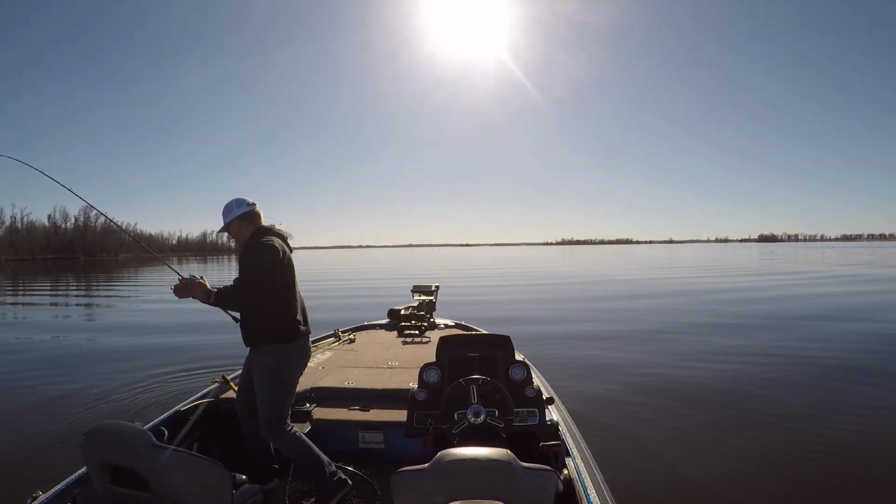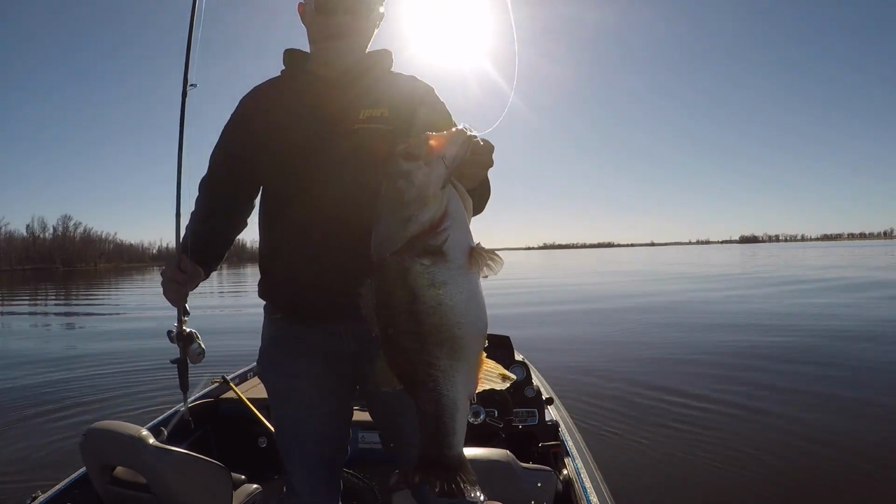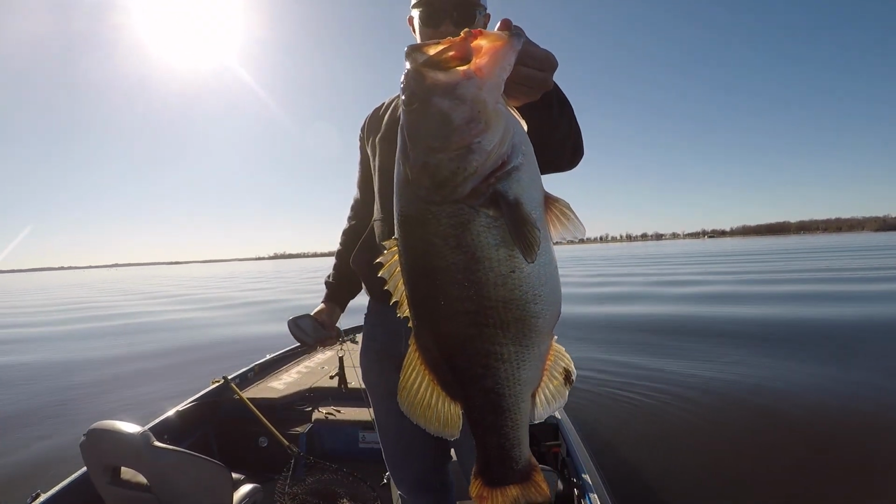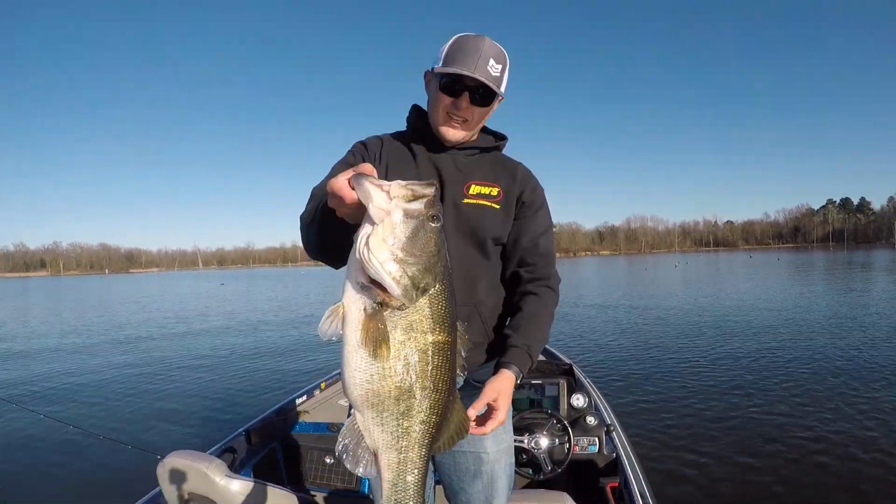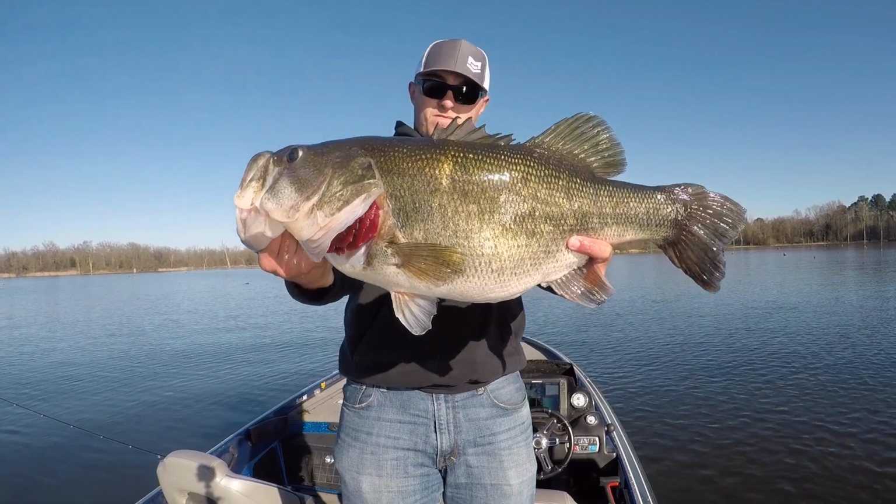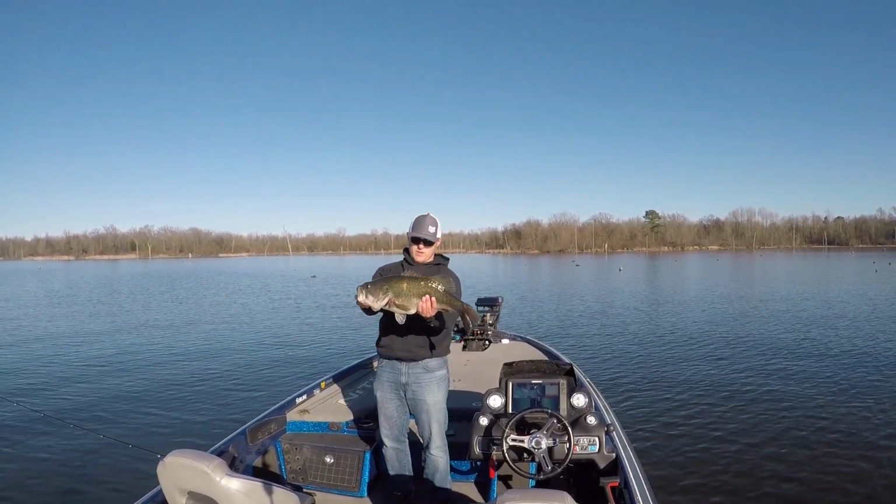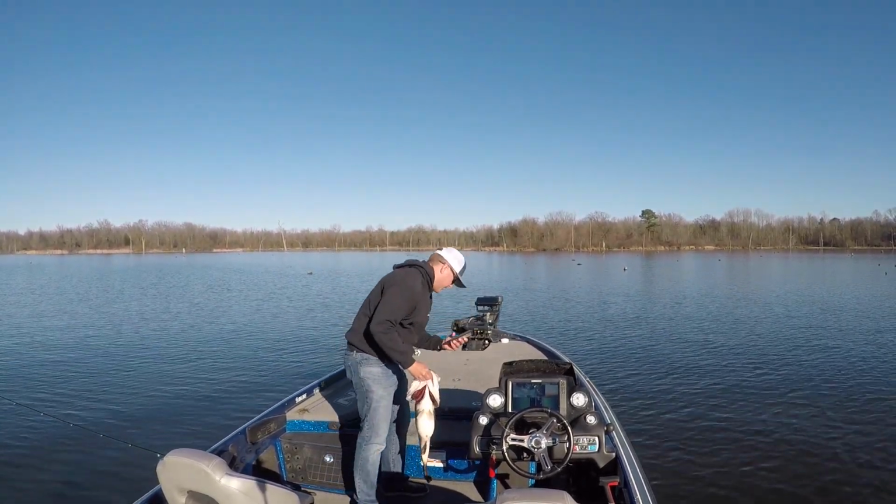Look at that bass. Oh my gosh. Oh my gosh. Oh my gosh. Look at that thing. That fish is 8.7. Just caught my biggest bass ever, on a Megabass jerkbait. She is 8.7 pounds, 24 inches. Beautiful fish. I'll release her here in a sec. Oh, that is a giant bass. Oh my gosh, that is such a big fish.